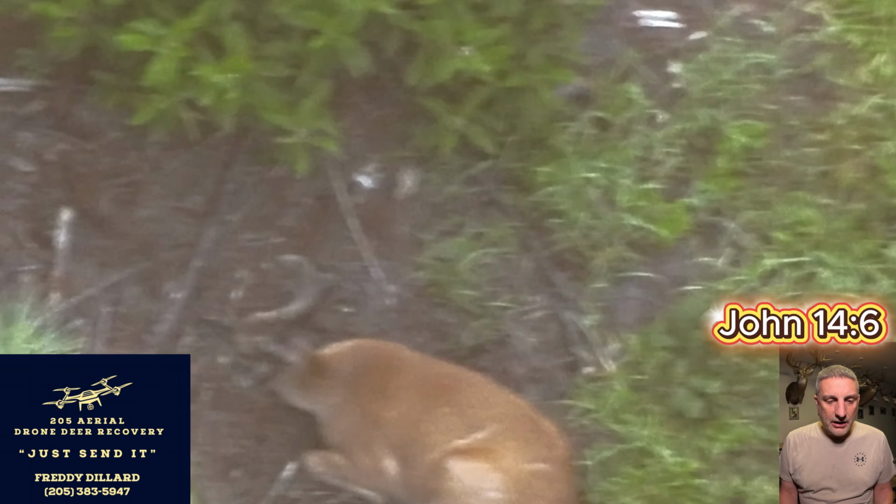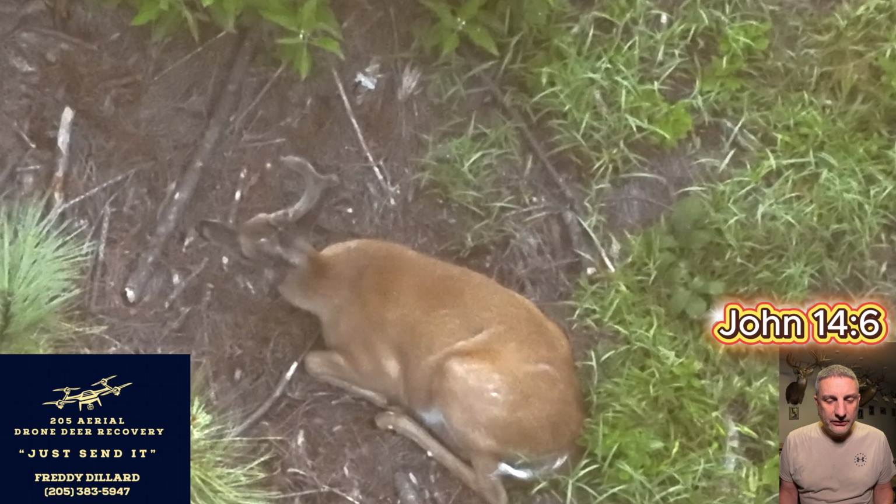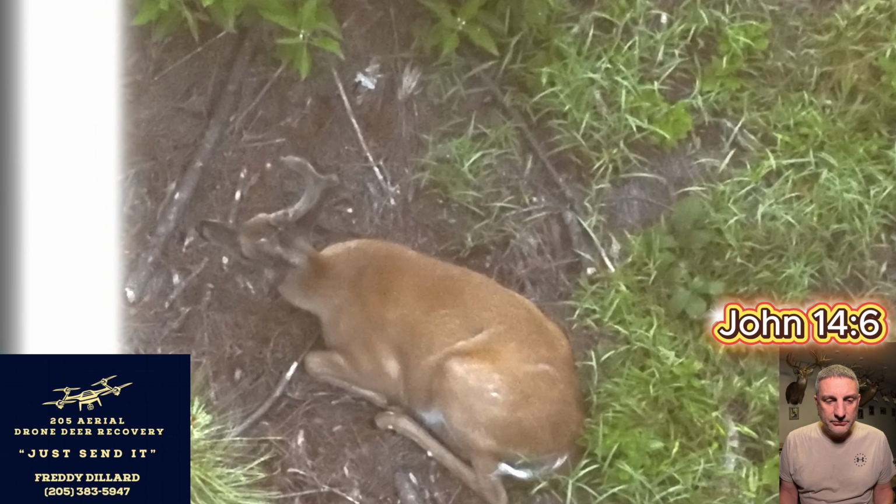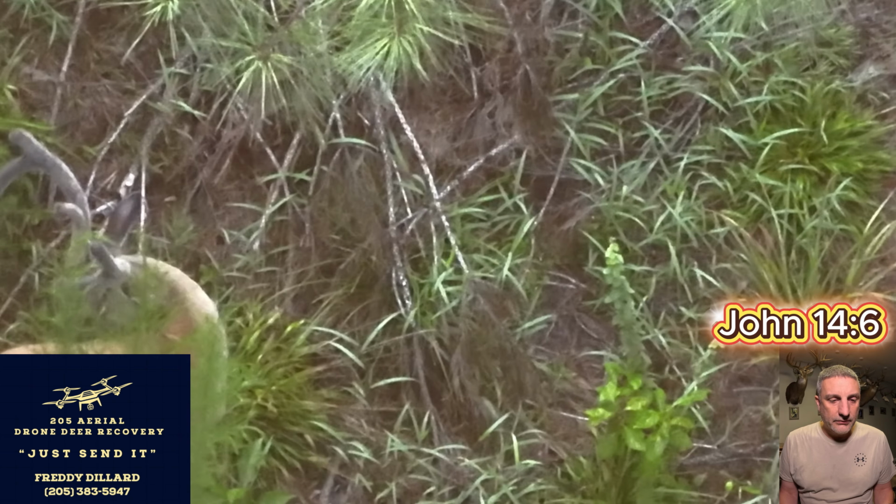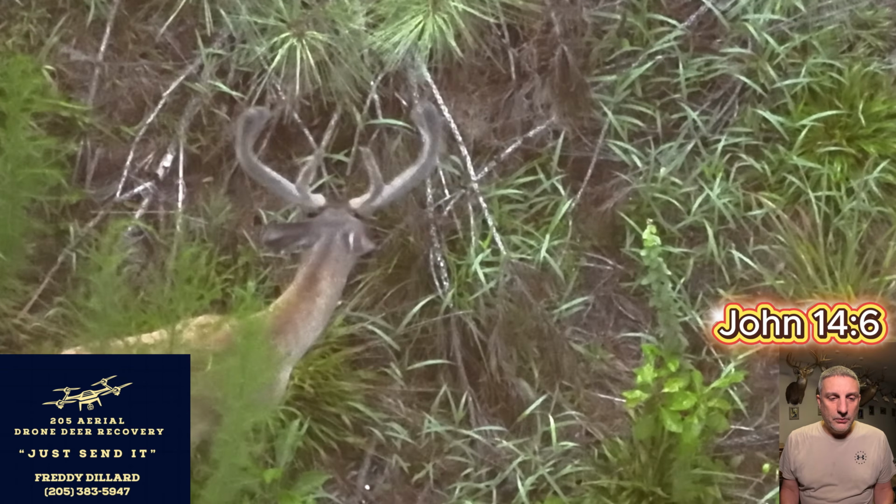So we zoomed in, and I think he's probably a 4-year-old. He's a decent sized buck. He'll probably be close to 170 pounds. So at that point, I ended up moving to a different part of our property.